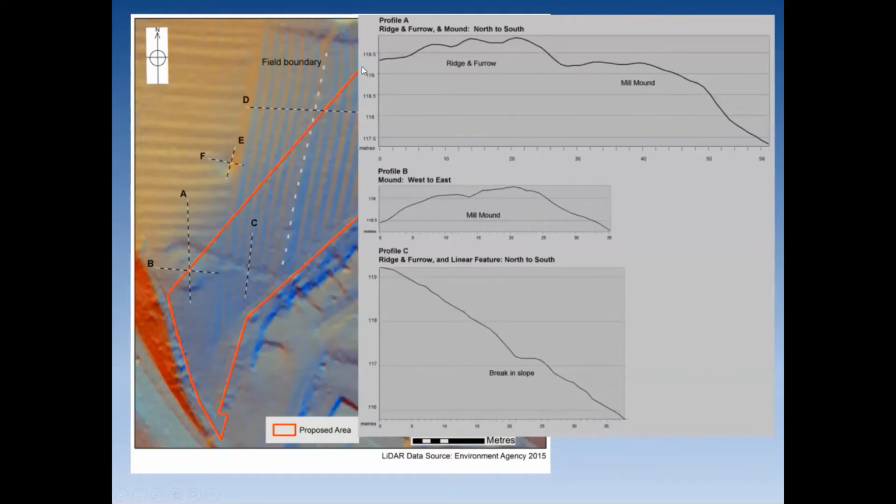So here's profile A running from north to south. So here we've got a bit of ridge and furrow on top, which is what it should be. And then it comes down, and then we've actually got a slightly raised area on a flattened area, and then it falls away. Okay. And then profile B, which goes across this feature here, that shows a fairly credible mound. And then profile C, showing you the topography here. Actually, it's running down slope, and then where this feature is, there's actually a little bit of a terrace there.